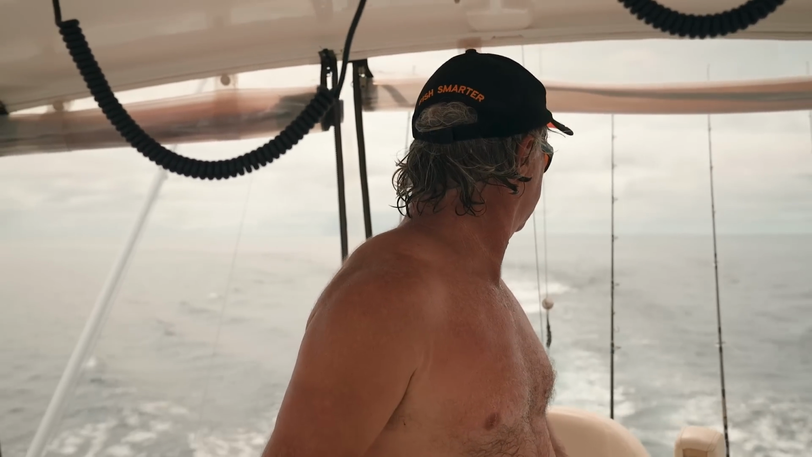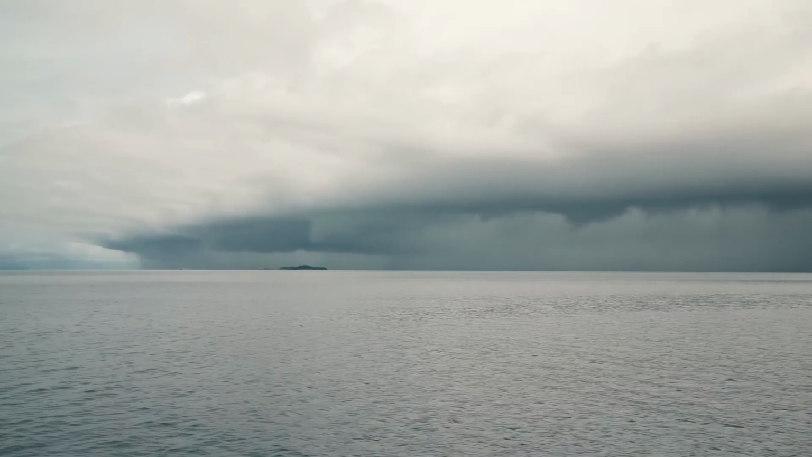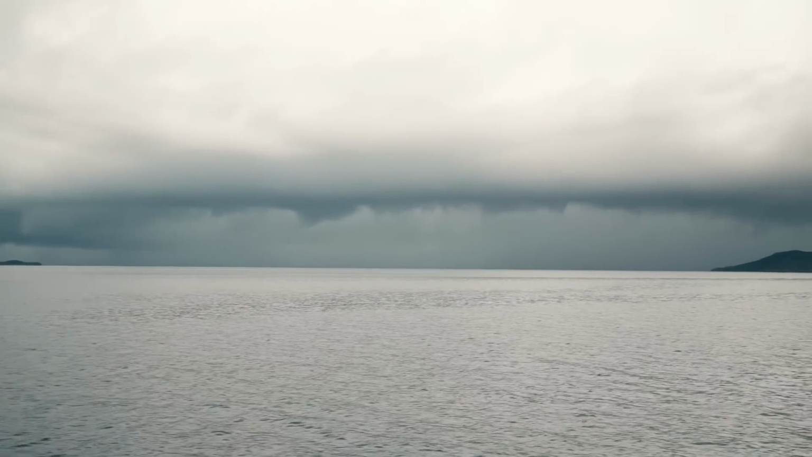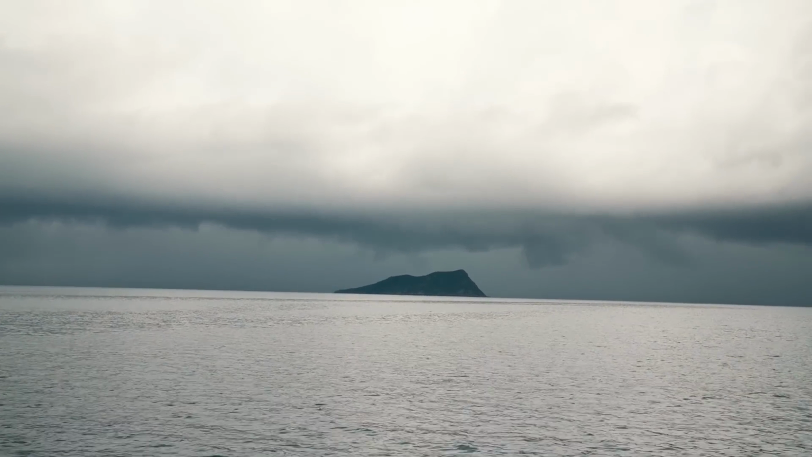So we're battening down the hatches again? Yeah, batten down again. And it was a bit of a fizzer last night, so let's hope the same thing. This doesn't look like a fizzer. I have that positive thinking. There's our saviour.